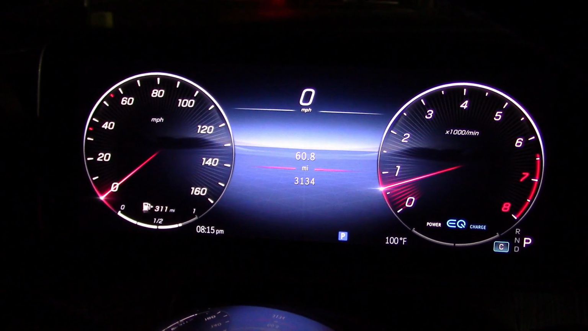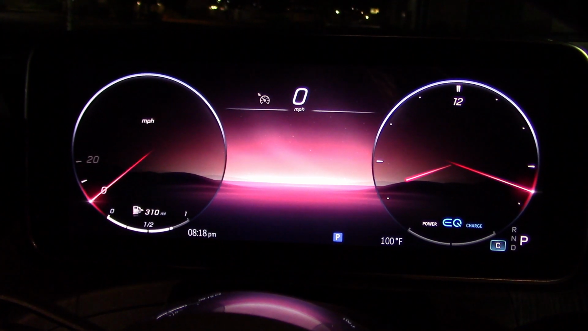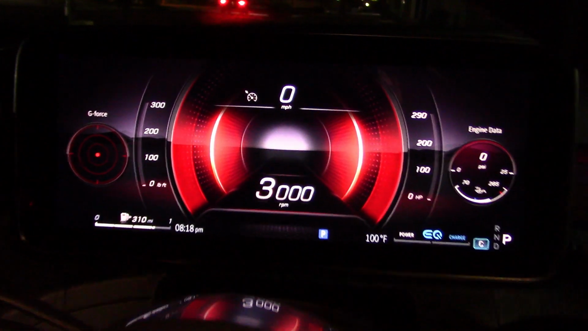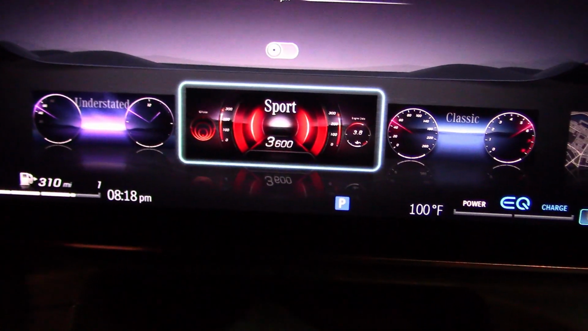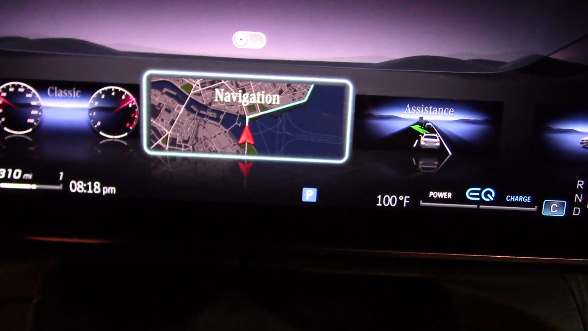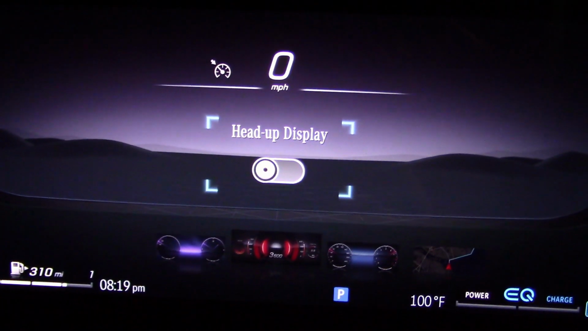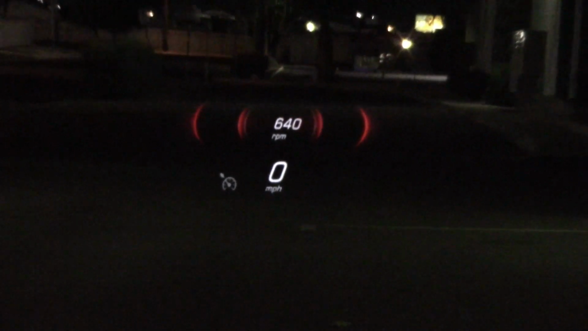Here's the classic, or you have the understated, or my favorite, the sport. A whole string of choices to pick from. All controlled here on the steering wheel with your thumb. You can also turn on the heads-up display. There you go, just popped up in the windshield. It duplicates whatever you're seeing on the dash.